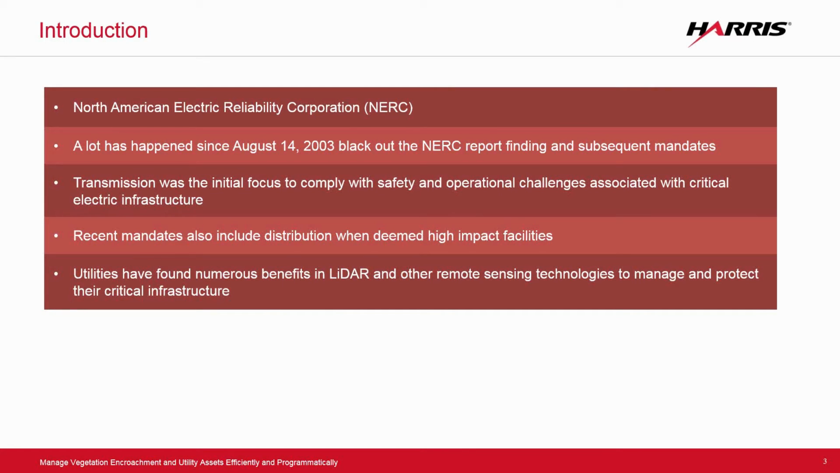Initially, transmission was the focus to comply with safety and operational challenges for the critical infrastructure. 9/11 also played a big role in this now becoming really a government concern from a security standpoint. And so as time has gone on, those mandates have expanded. Again, primarily we were focused on the transmission side of the business, and today we're going to talk a lot more about the distribution side of the business and also comprehensive asset management and other aspects of the business.